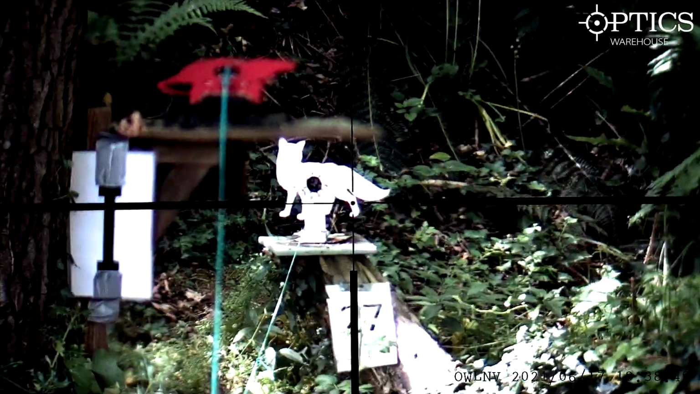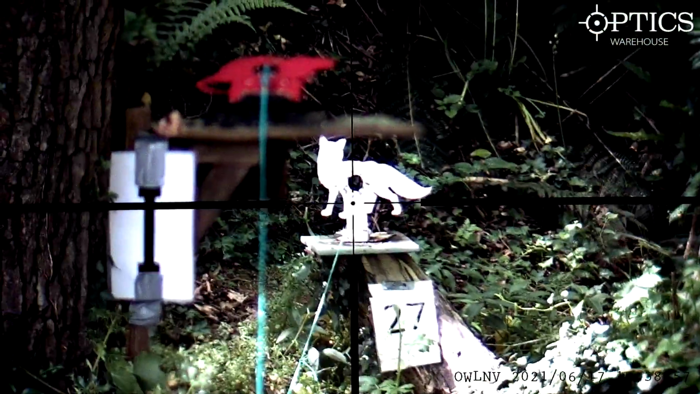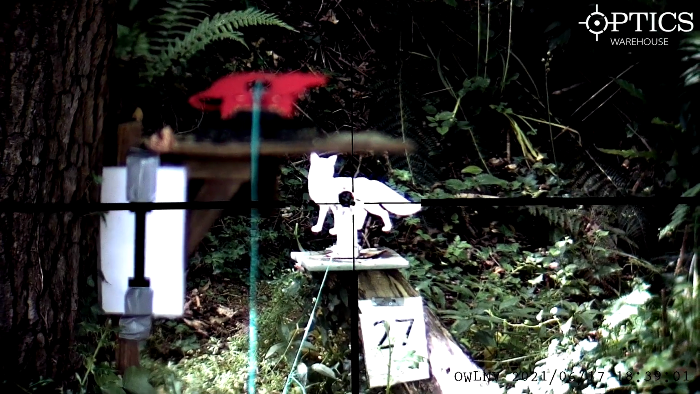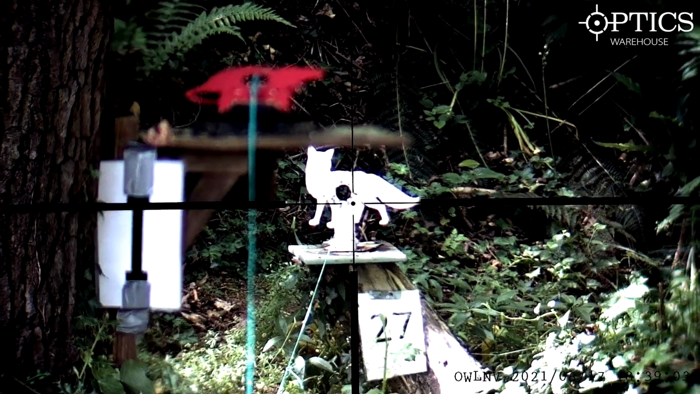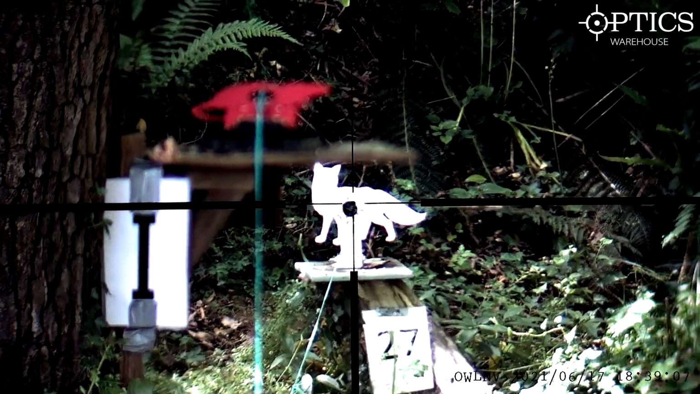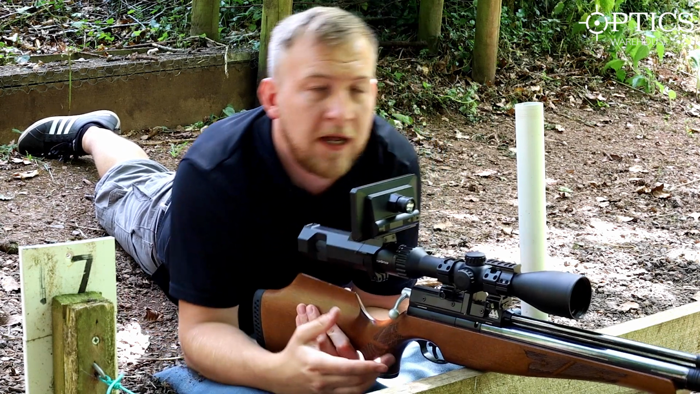Now obviously you saw all the wobbling around before. This is just me talking, so it's wobbling. I'm going to take a couple of nice breaths and then relax and show you just how stable it will be when you rest it up like this. Simple as that. So that makes it so much more accurate to shoot at that distance.